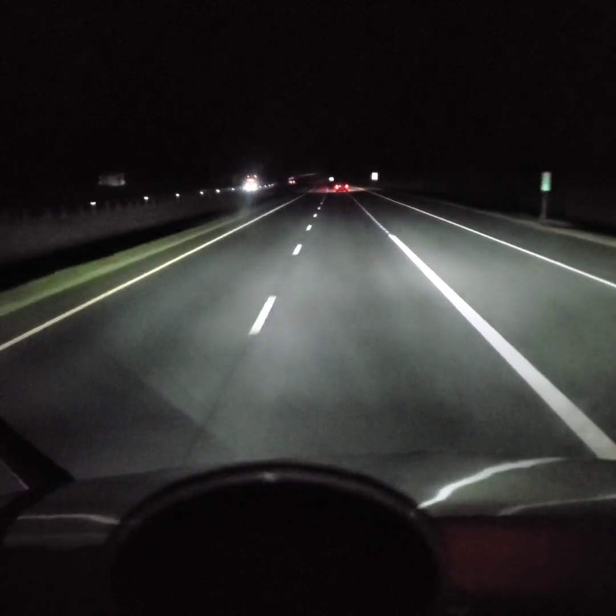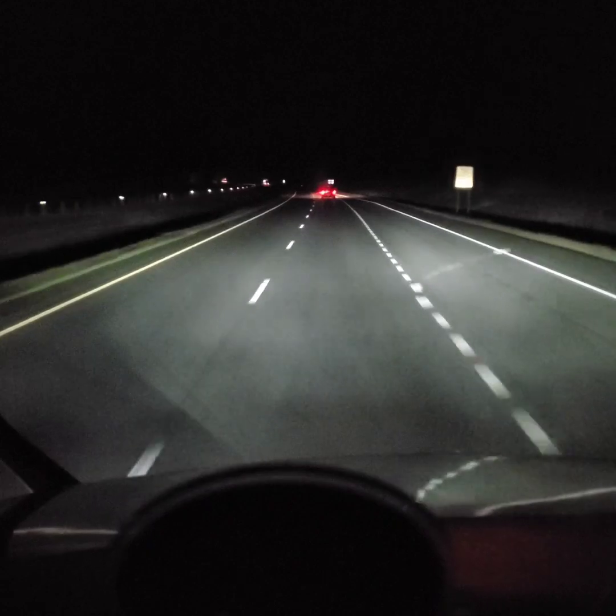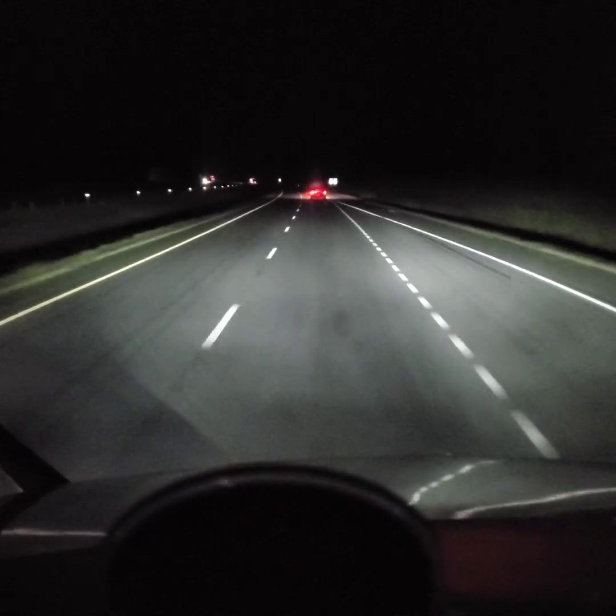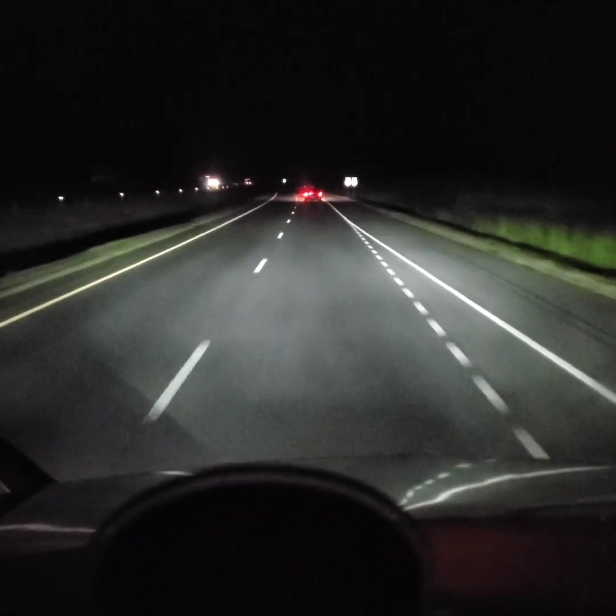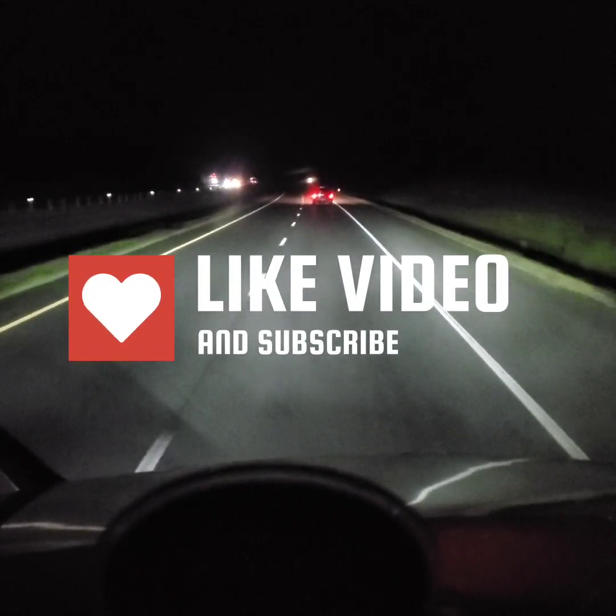So yeah, it's trucks with art, man. It's a crazy world, man. You never know. Be careful out there. Keep your doors locked, especially if you go inside somewhere. Don't leave your keys in the ignition.